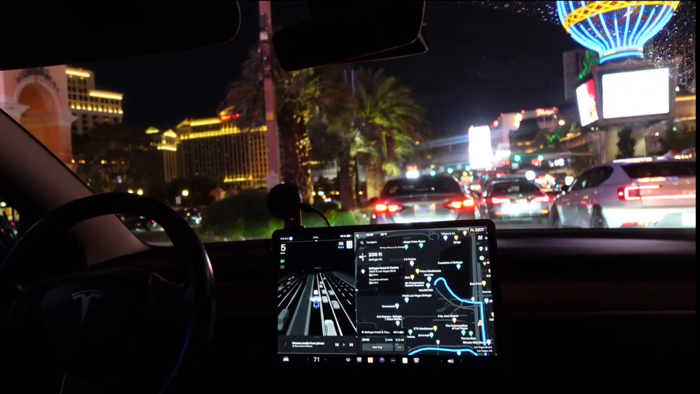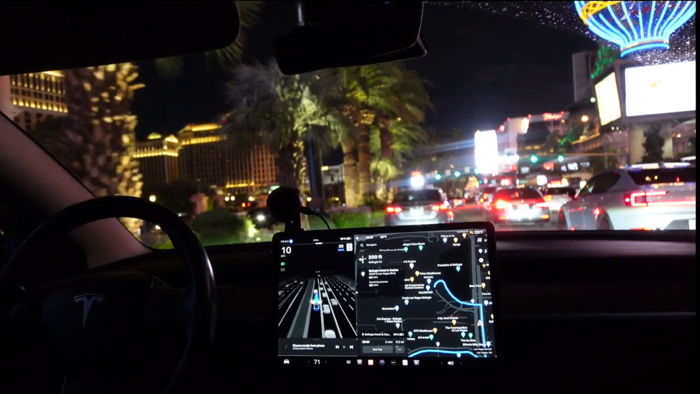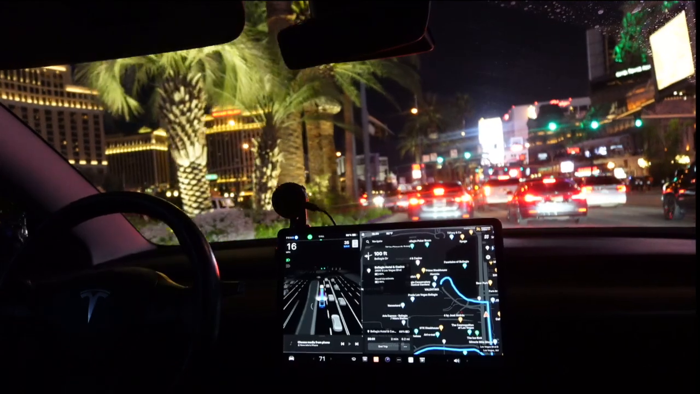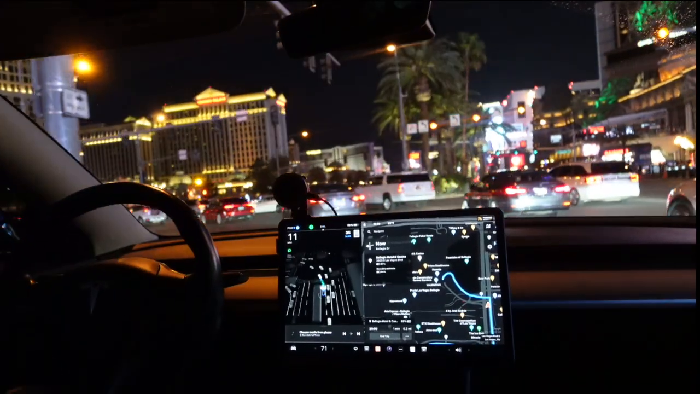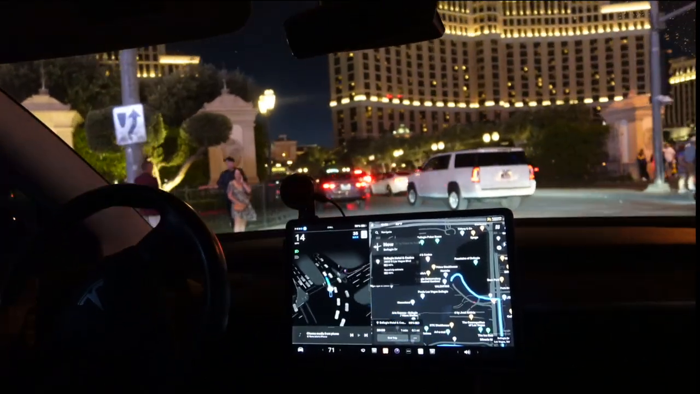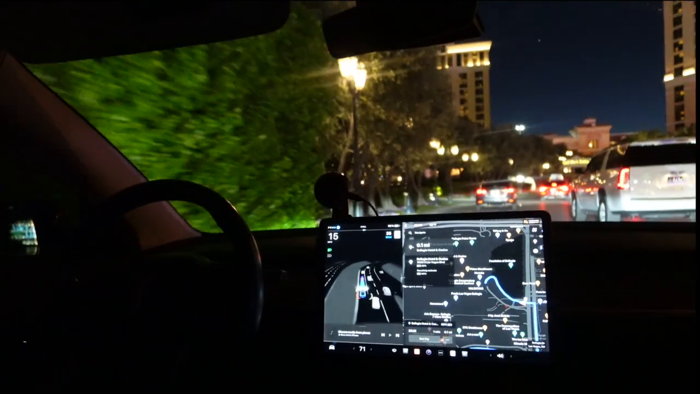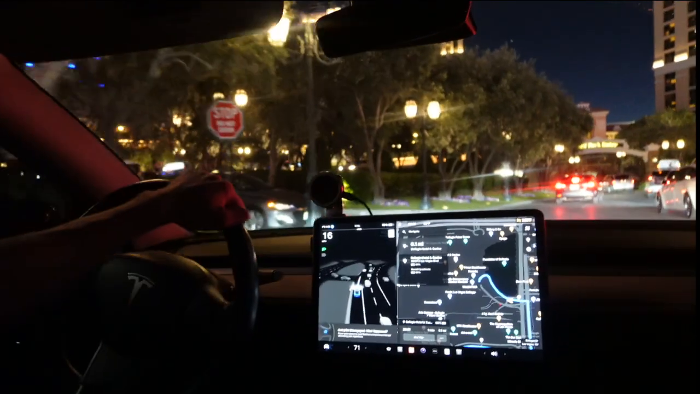You know, I might even show you inside Bellagio. I think I am. I think I am gonna take you inside Bellagio. It's orange, but I mean yellow, but I'm gonna run it because you're supposed to run it. There's a car right here beside me, really close to me. Alright, I'll take over and I'll see you later.